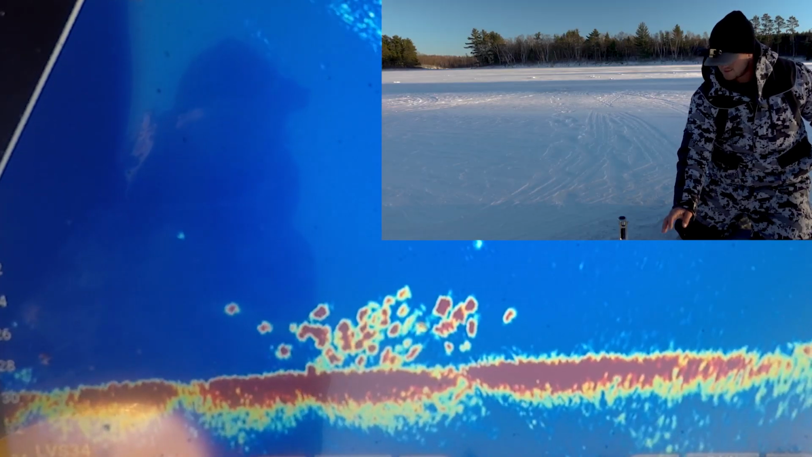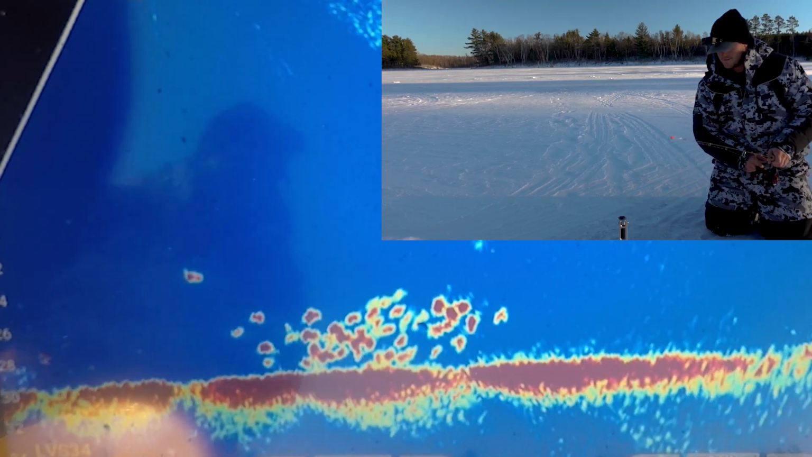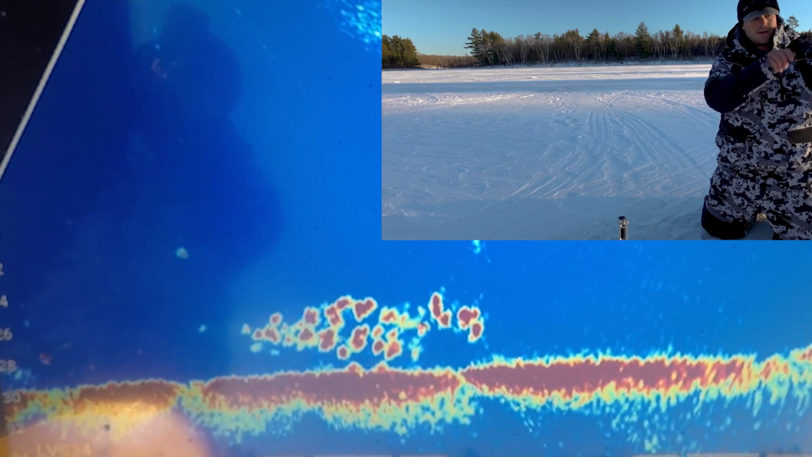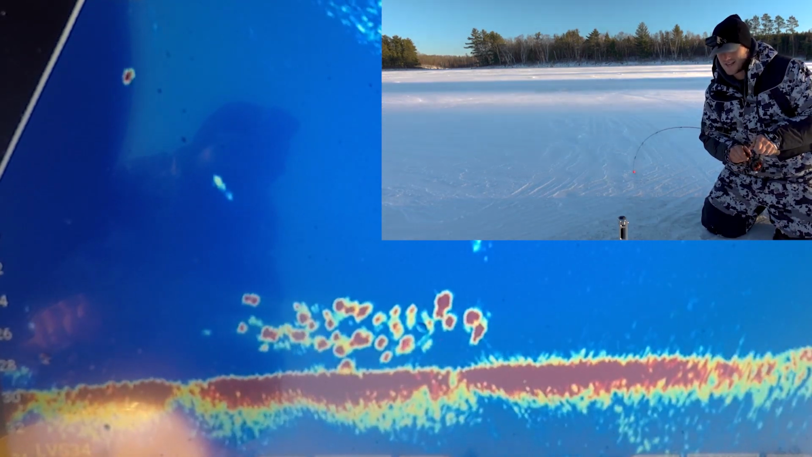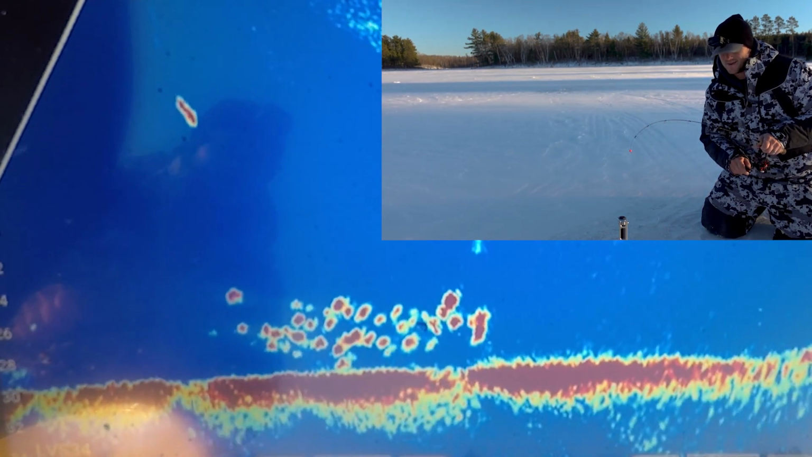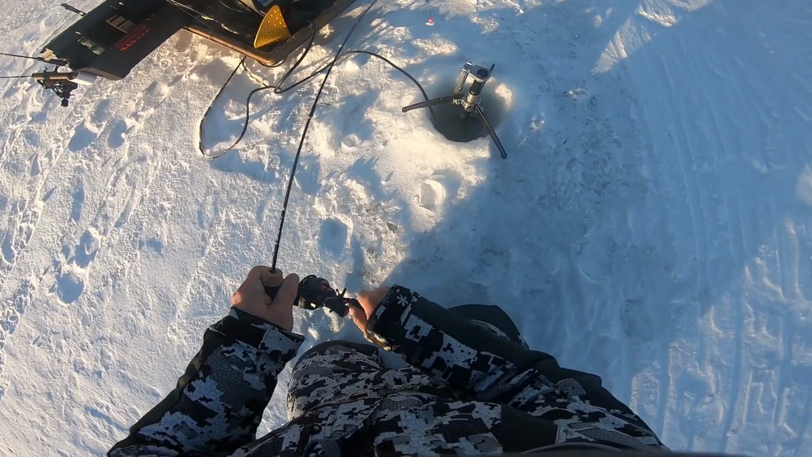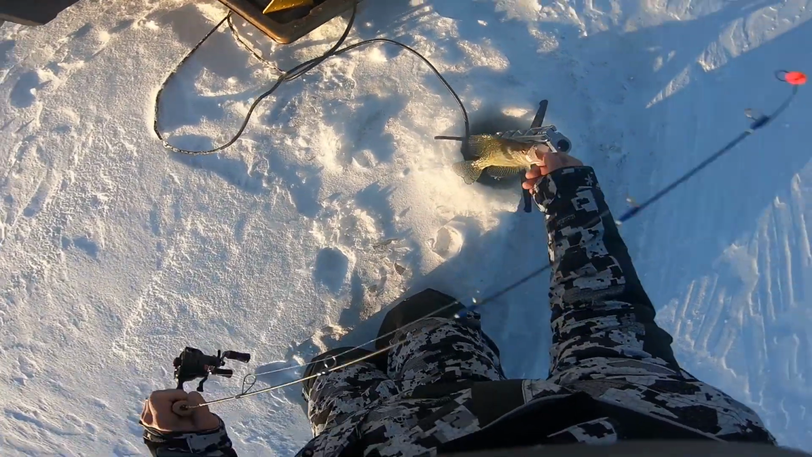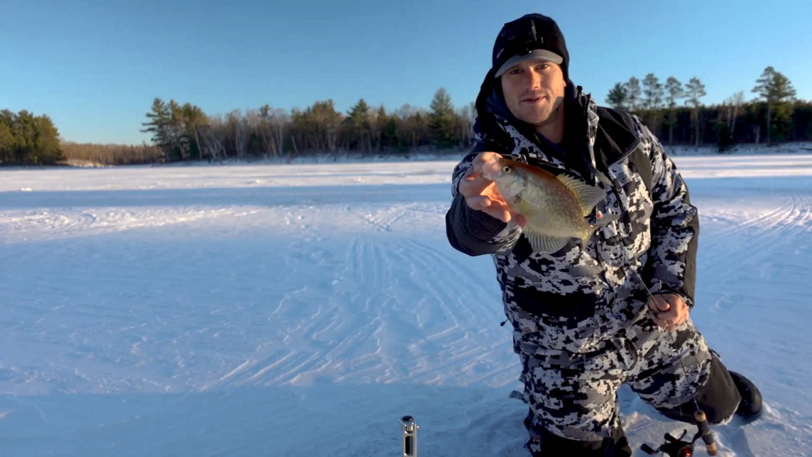This wind is the worst. I have a fish coming up and I won't know if it bites. Even with the spring, there it is. Oh, see that pike chasing after it? Oh man, you could see that pike chasing up. It's like, what is going on? A little bit smaller one. Oh, that pike chased it all the way up. There we go.